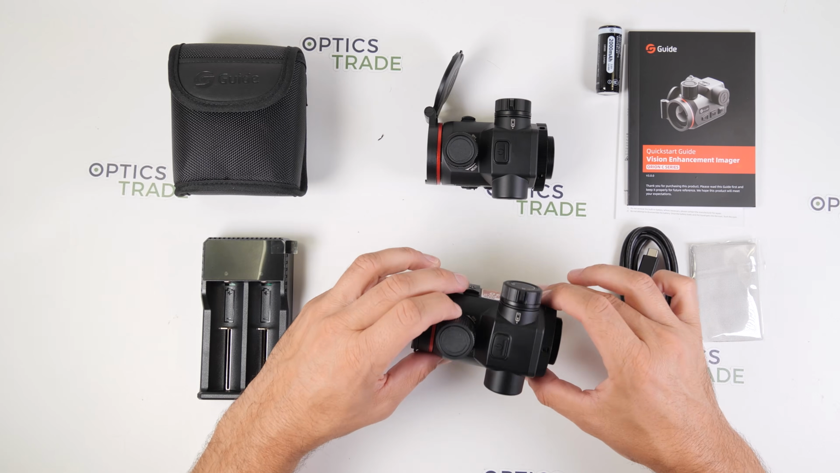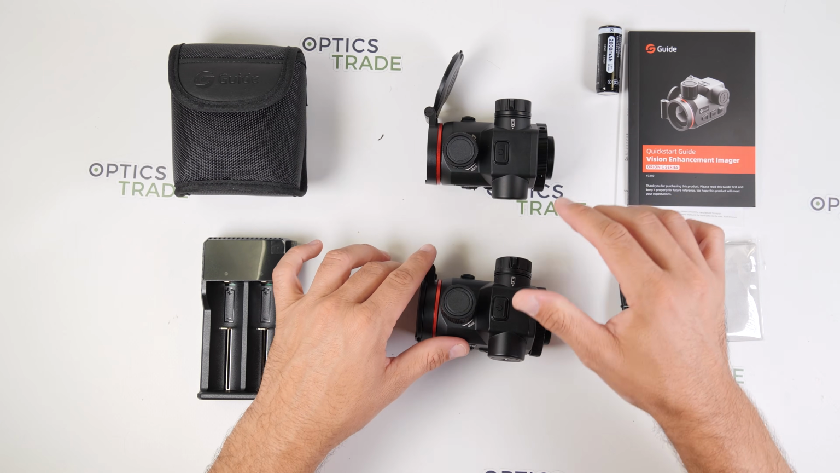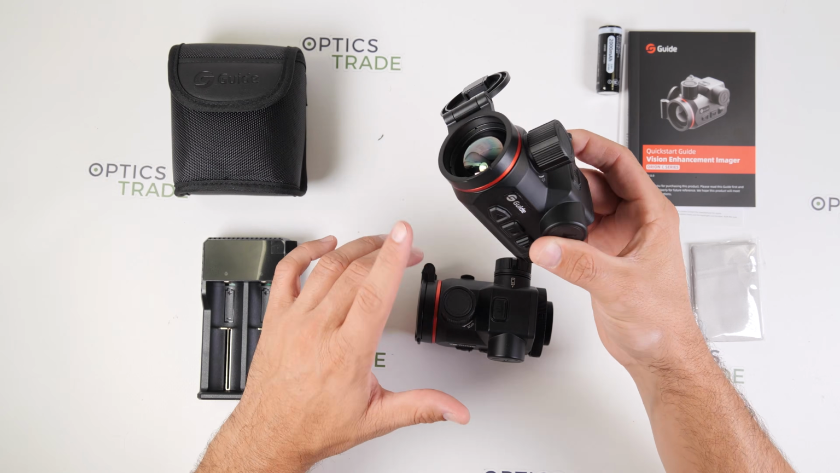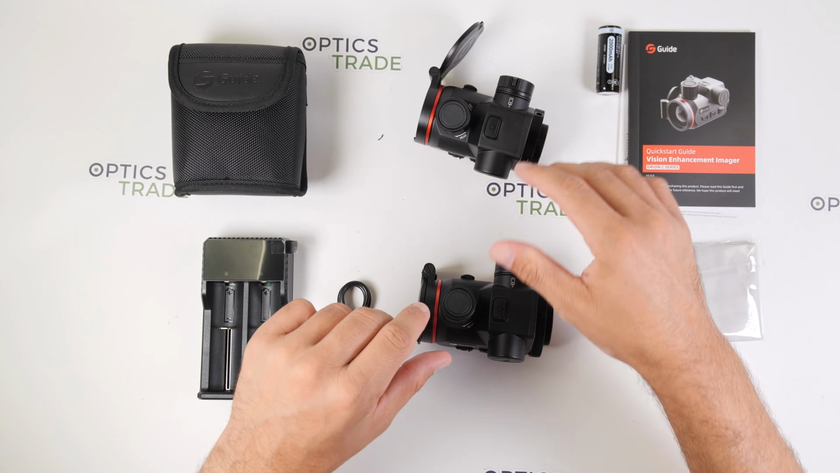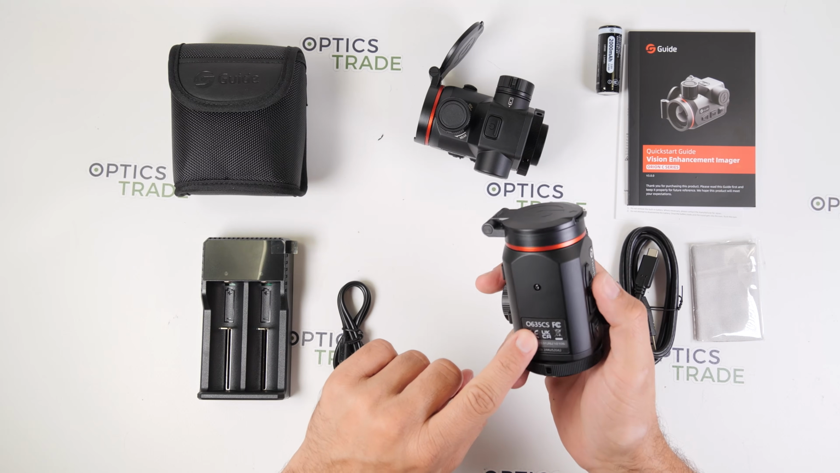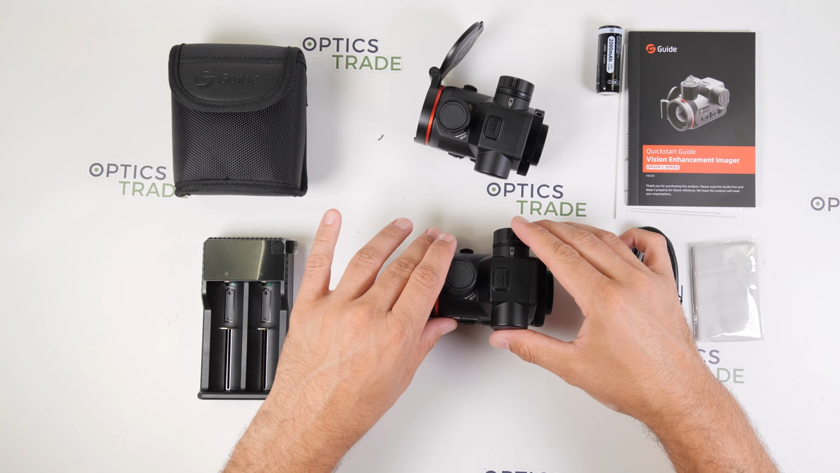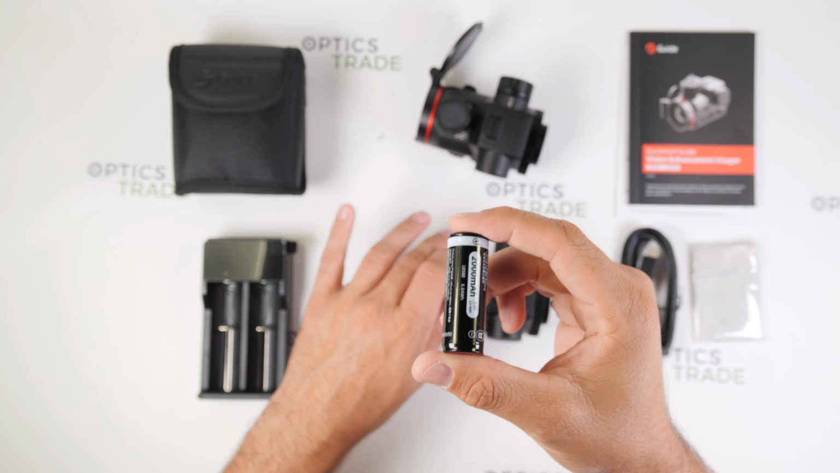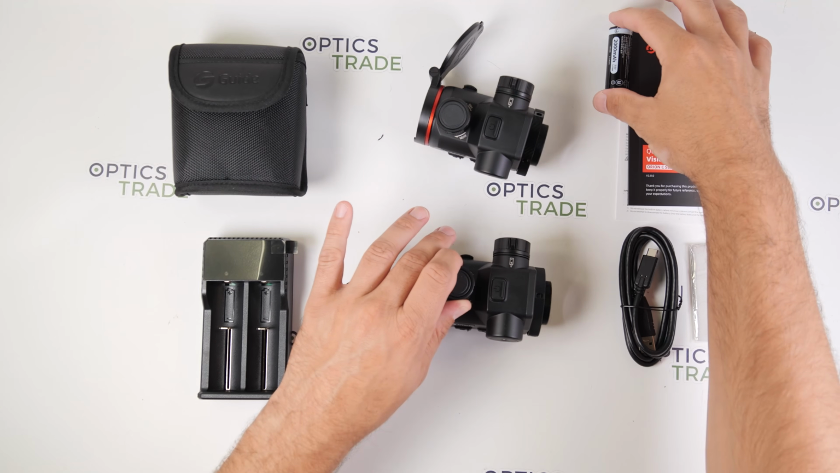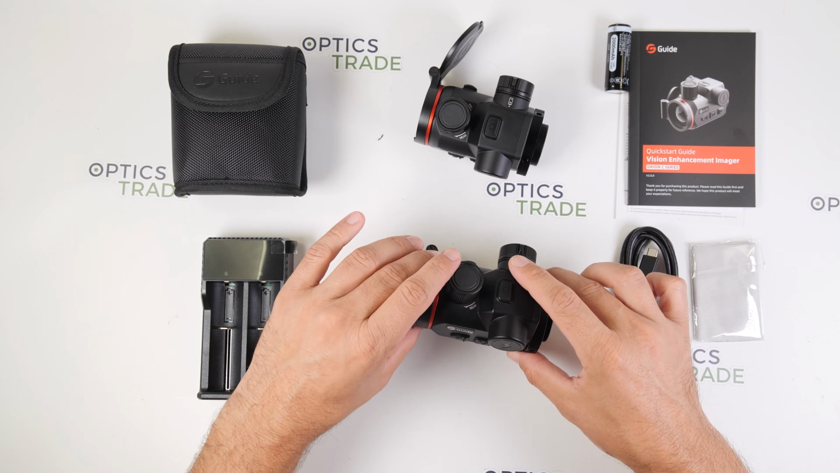The on time of these devices with one battery is approximately 8 hours of runtime on the 435 model, and approximately 7 hours with one battery on the 635 model, which is really a lot. Another nice thing is that you get 2 batteries included, so with these 2 batteries you can easily hunt for the entire night and you will still have enough energy left.